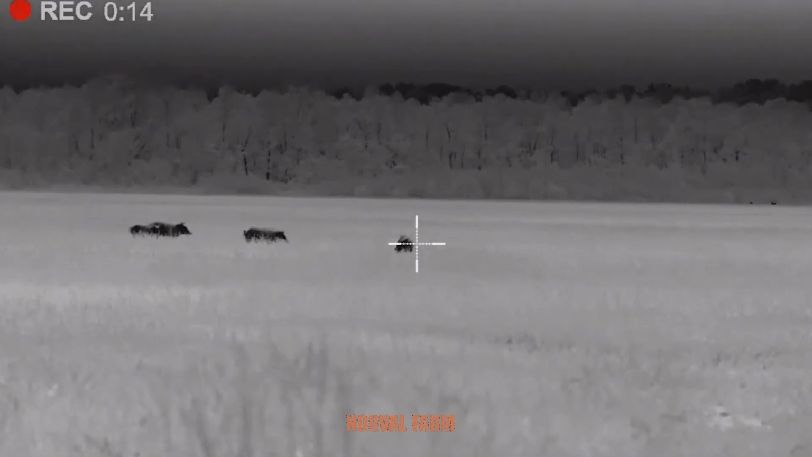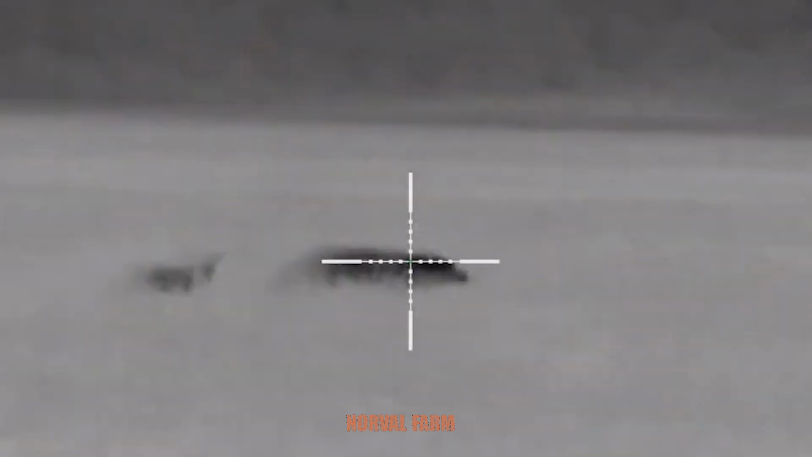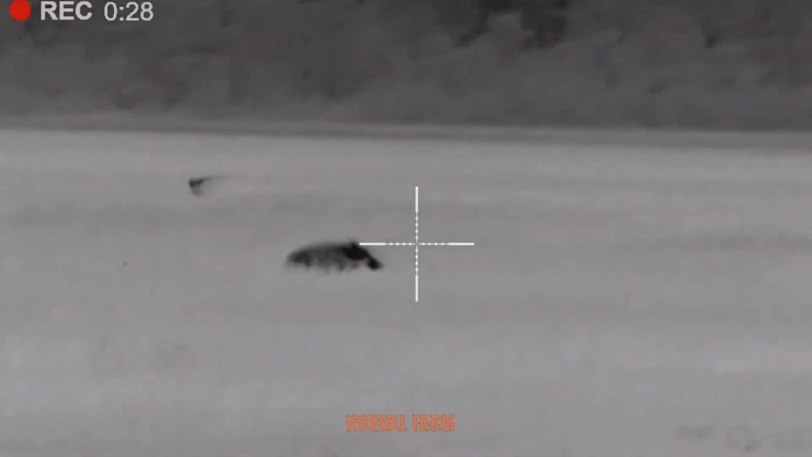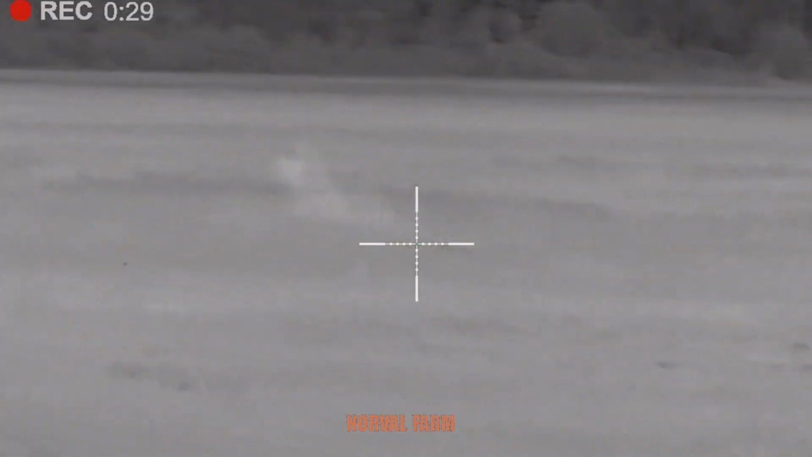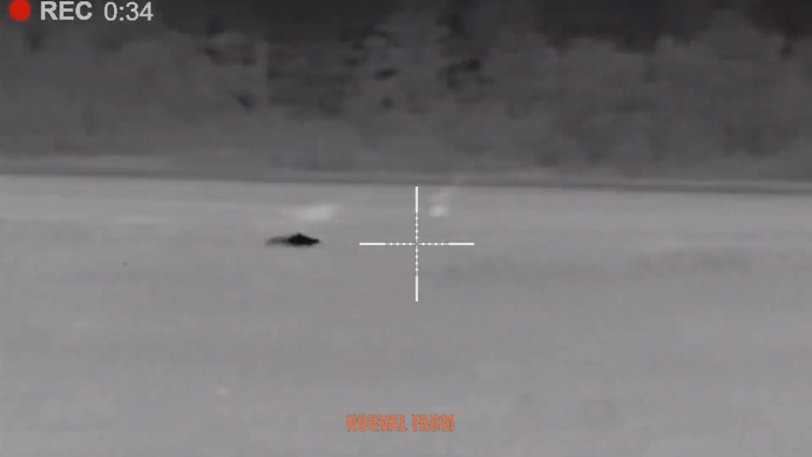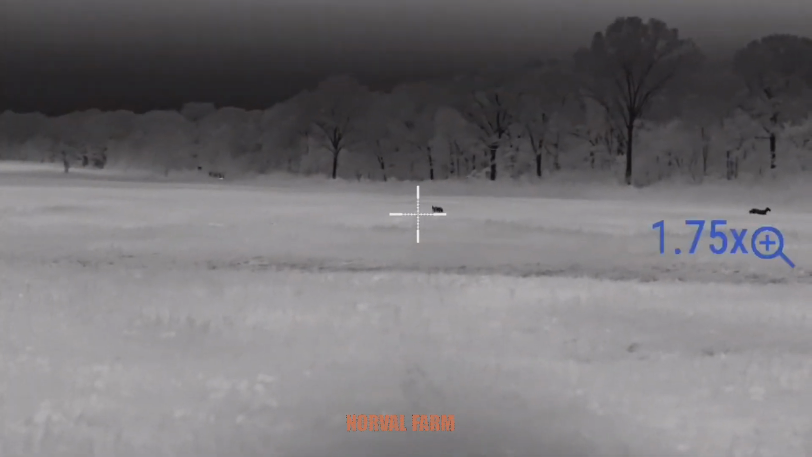Panic erupted among the herd as they scattered in all directions. One by one, they fell under a relentless barrage of gunfire. This high-stakes pursuit demanded precision and skill, showcasing our expertise in hunting. This was not just a battle for survival, but a mission to restore peace and safety for the community.